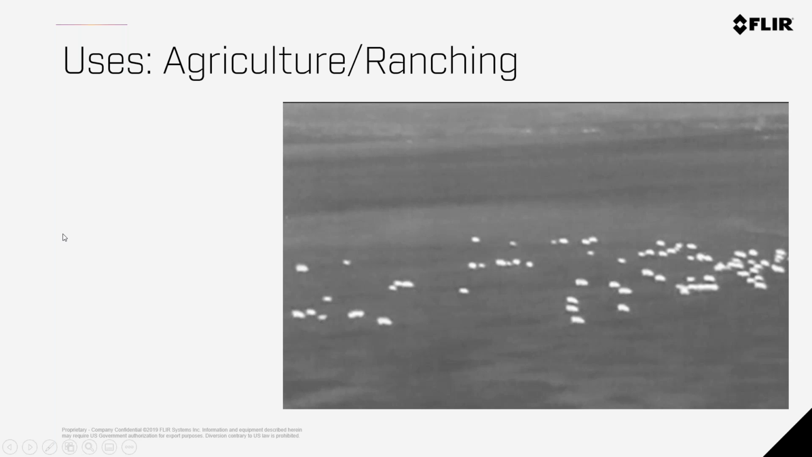Another use case would be for ranching. If there's large areas of land where cattle or other animals roam around, you're able to see animals quite easily, very quickly, to determine whether one has strayed off. You could also do count estimates. There are software companies that are doing the counting for you.